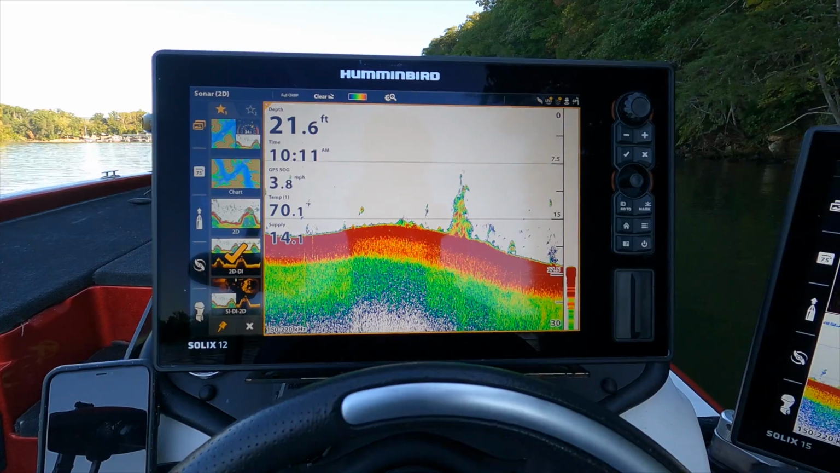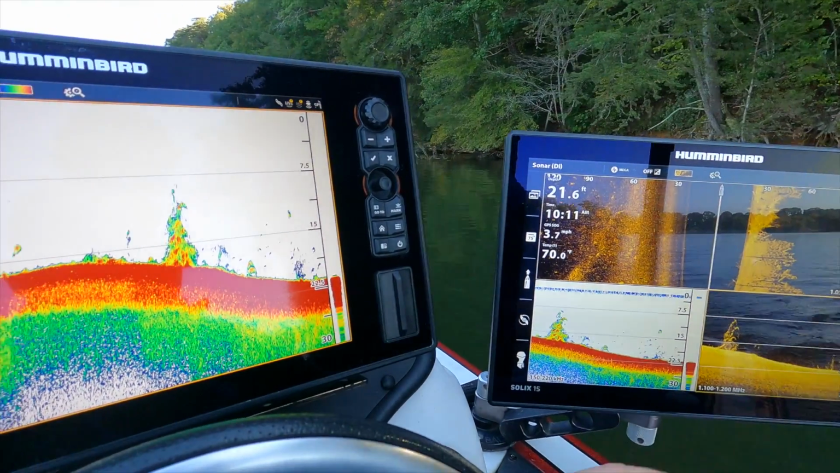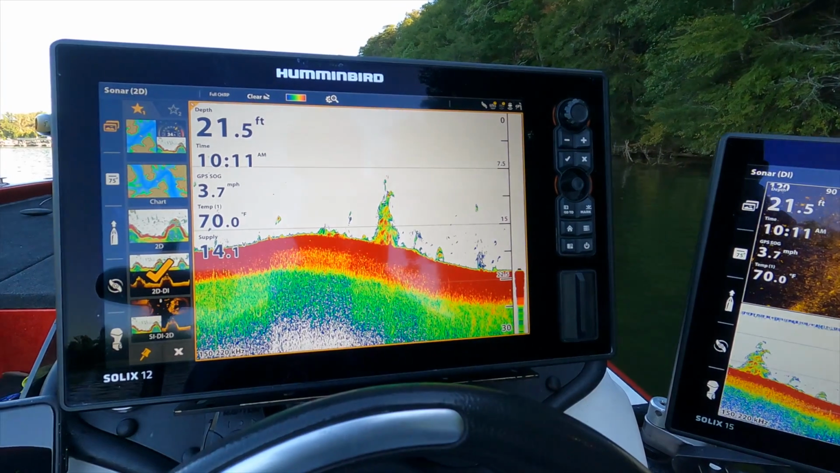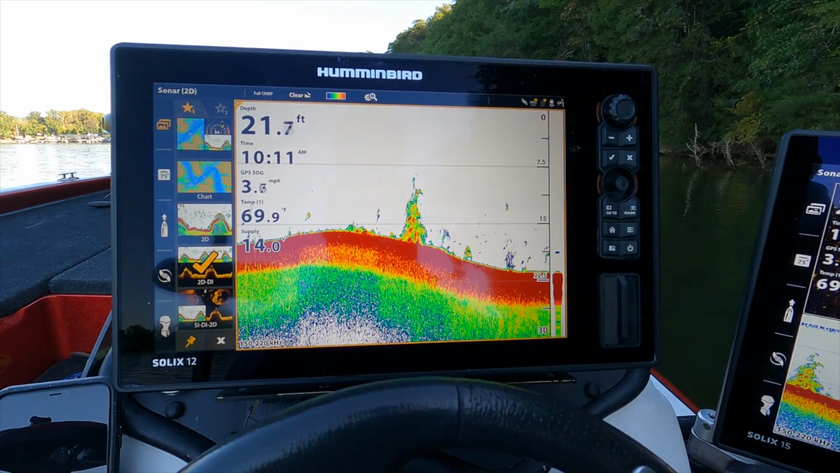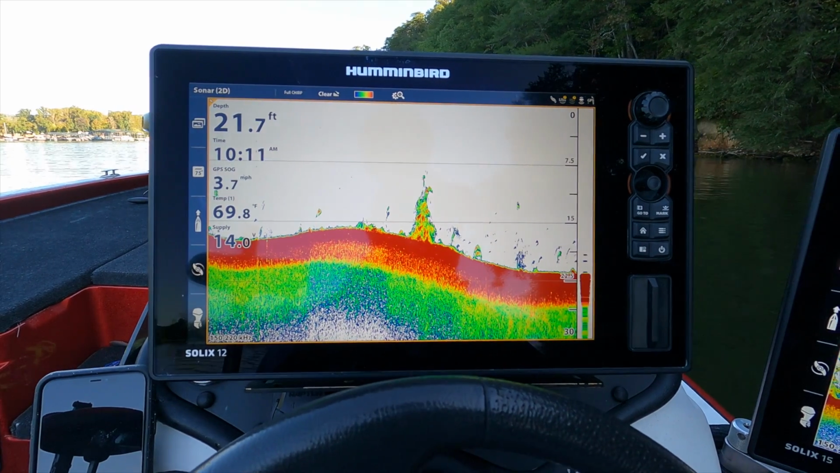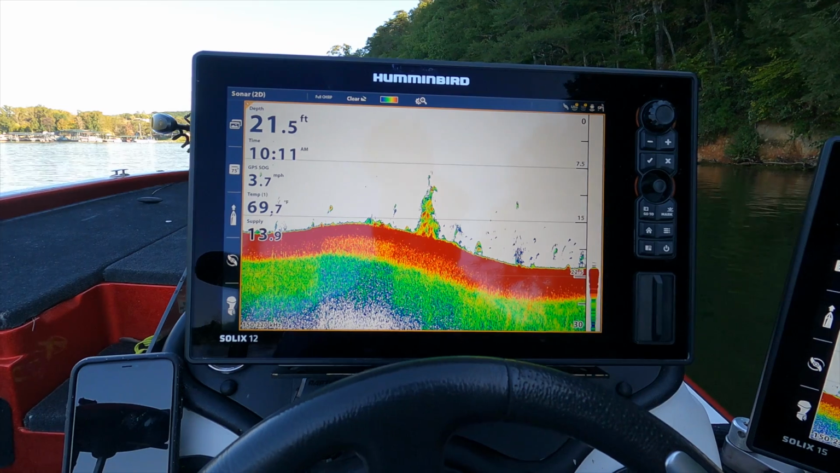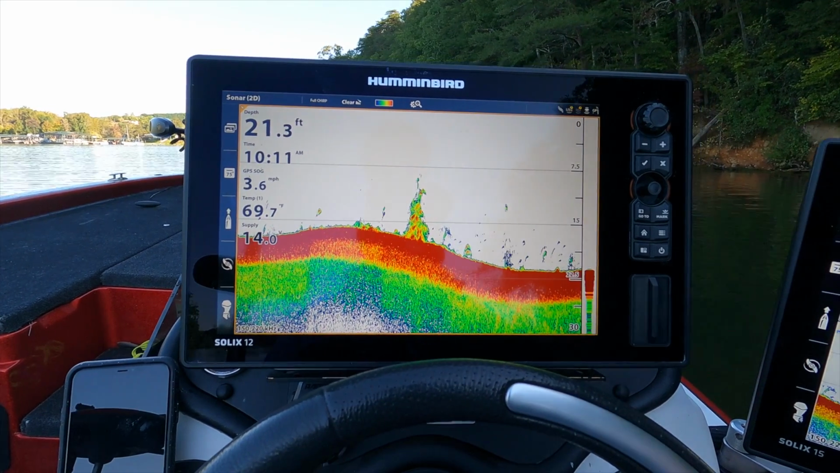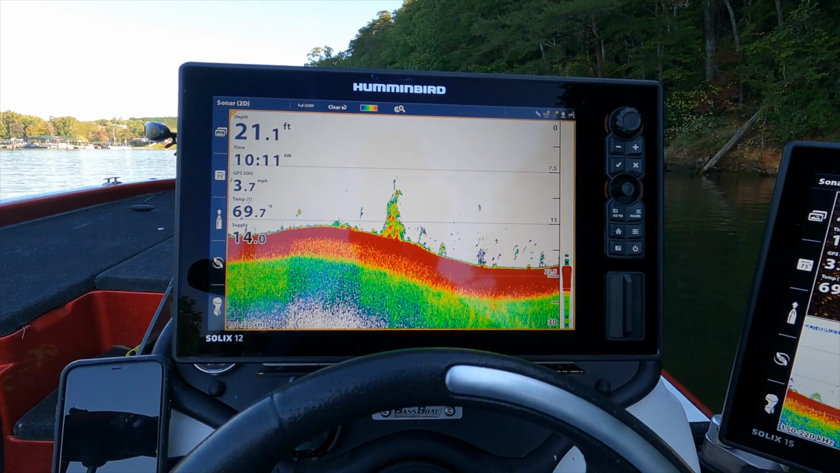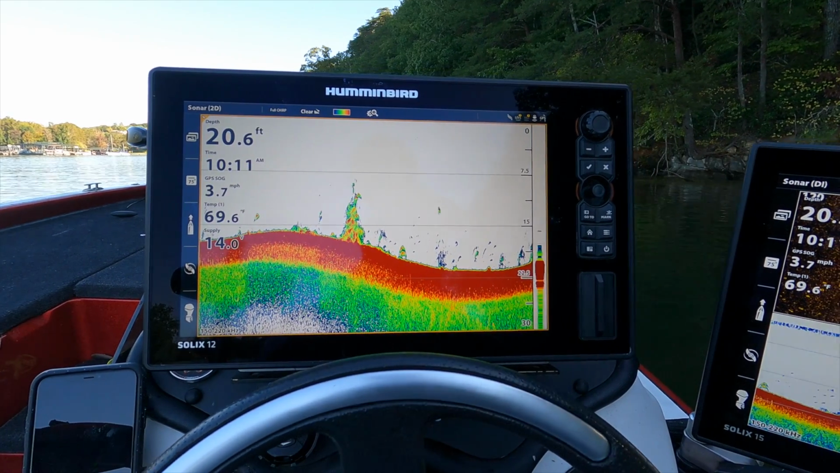Again, we'll make a couple different passes, so we'll show the 2D and then we'll show the side imaging and down imaging compared. But again, it's all about seeing what's going on down there, and having the different views really helps out with 1, showing fish and structure, but 2, cross-checking between the different types of sonar and really seeing what you're looking at.